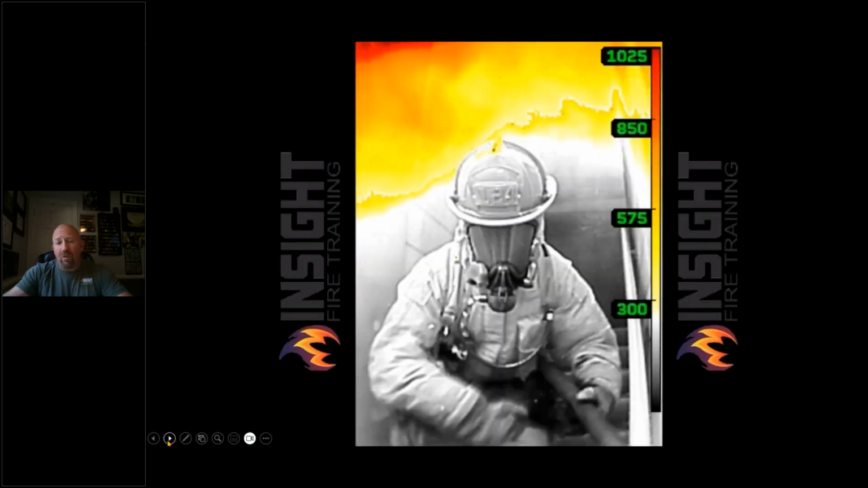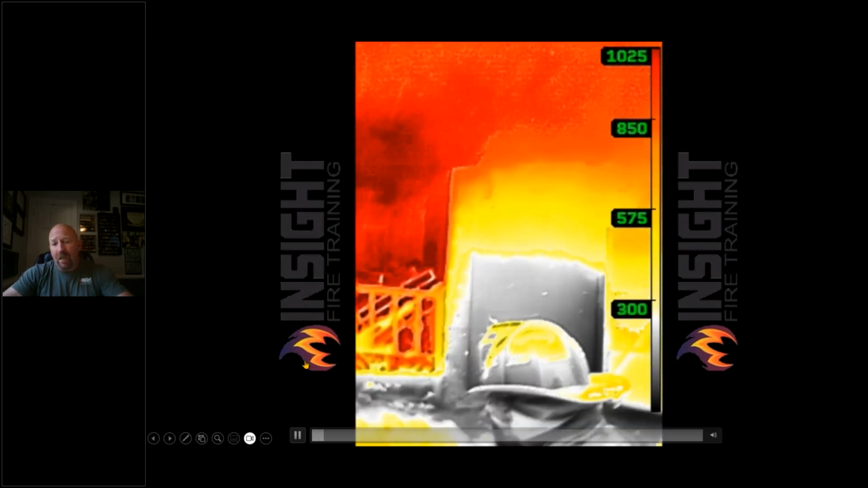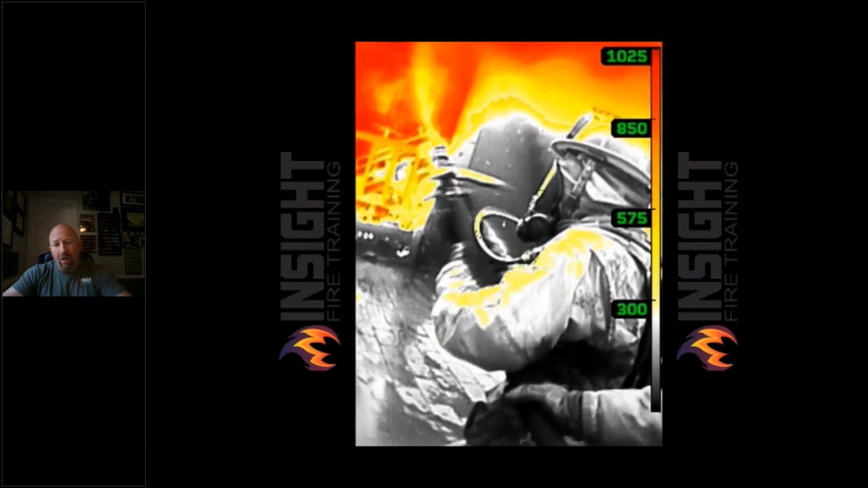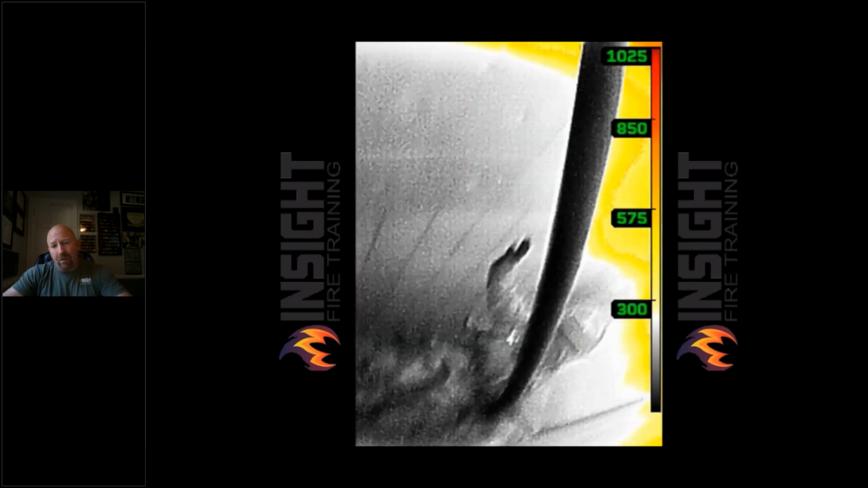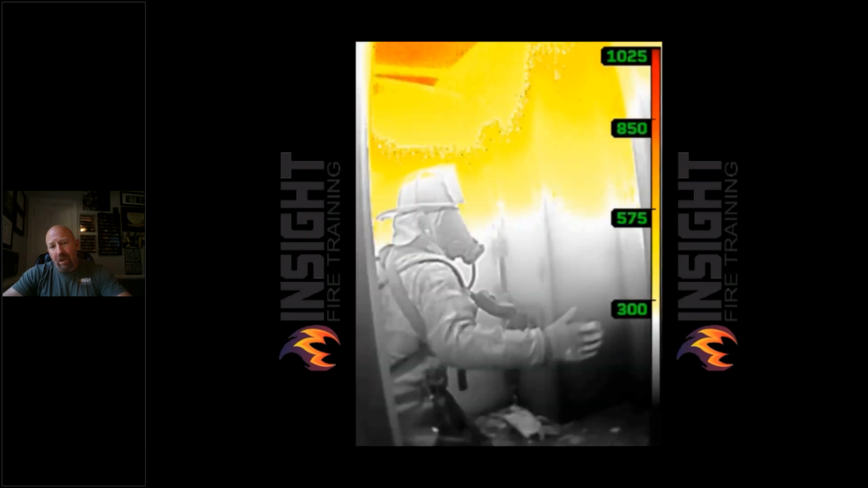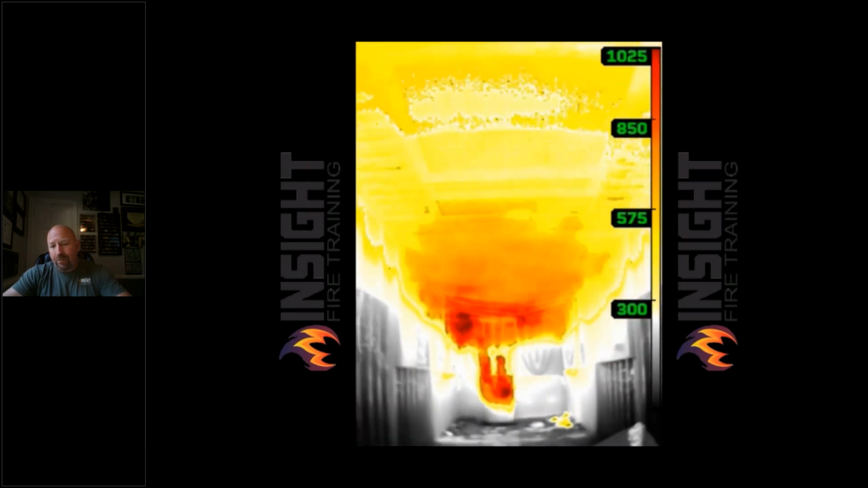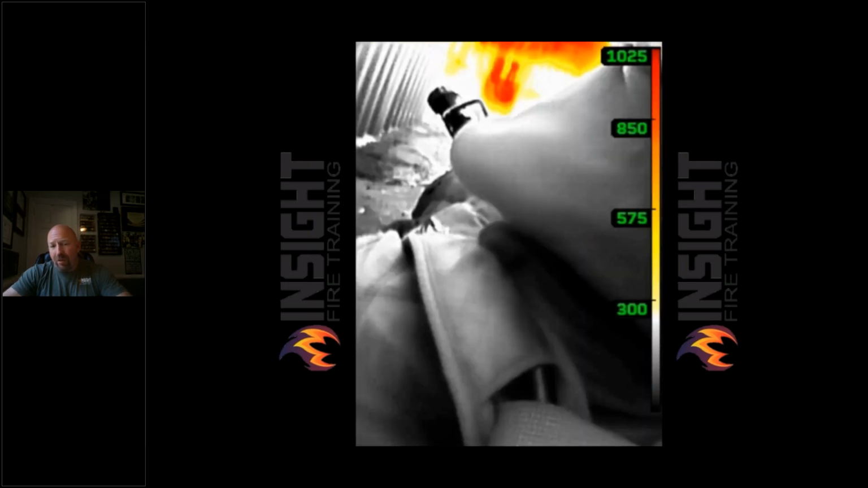It's important we give them the tools, such as this, which shows you, as they push down the stairs, how much heat they're taking long before they open the nozzle, not knowing their gear is almost saturated. Look at how much heat's over their head. Look at this one here, the amount of heat pushing past. All this can be visible.